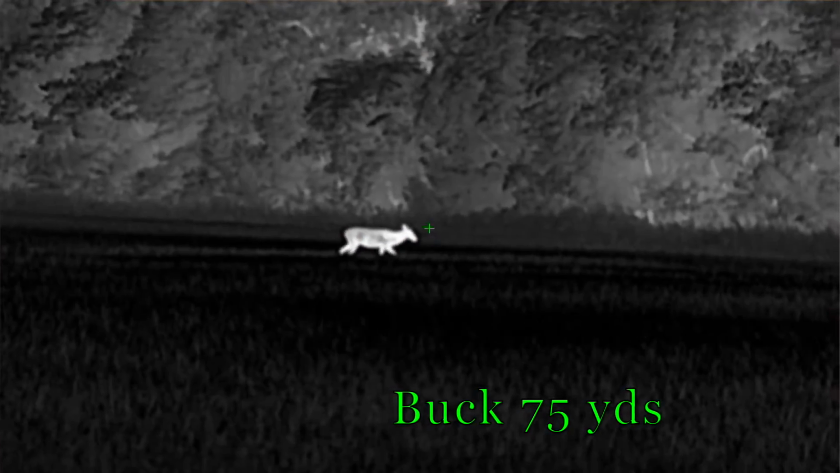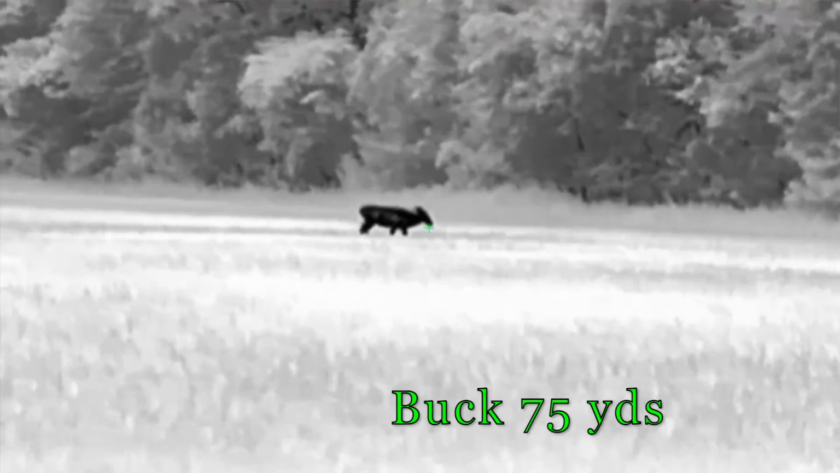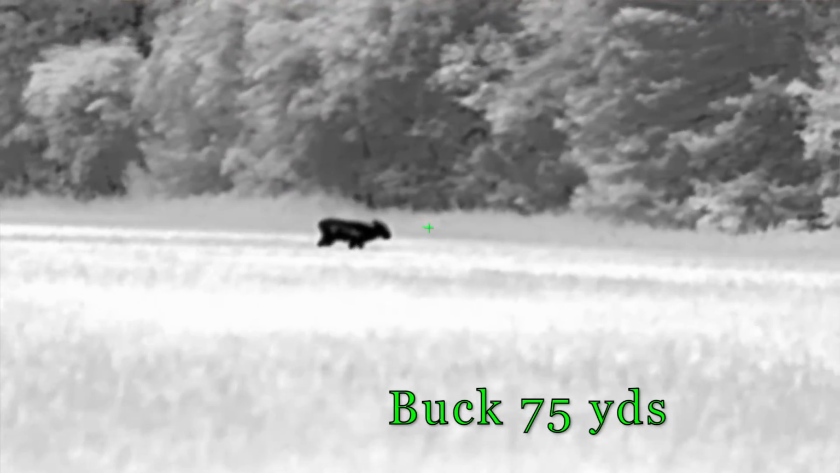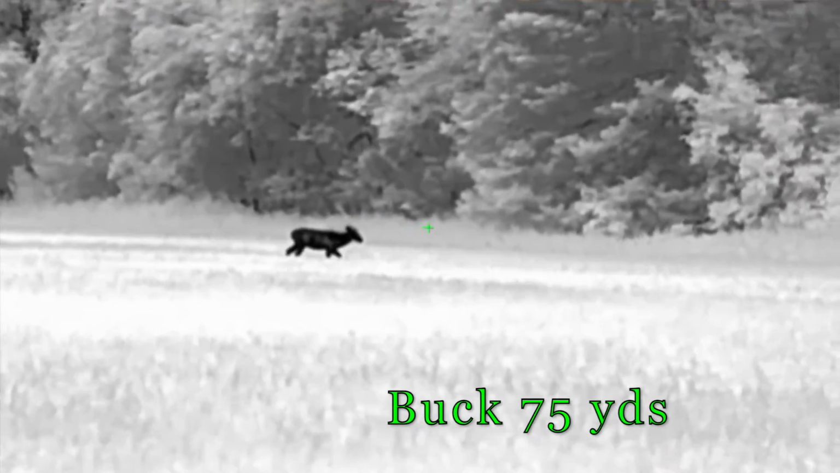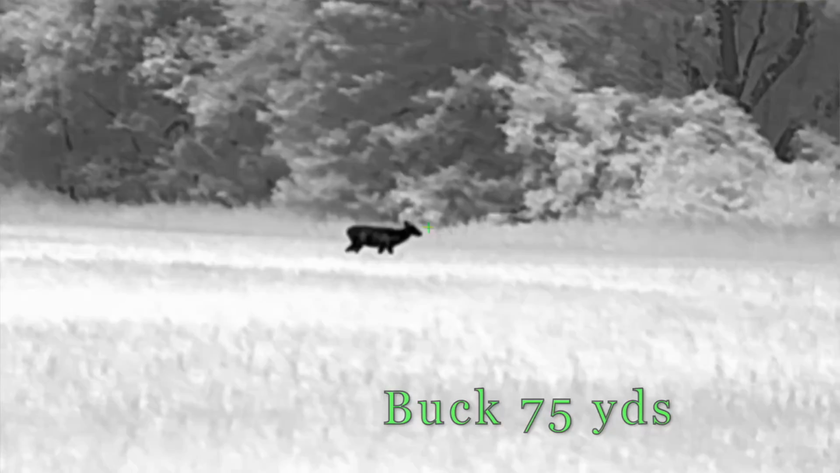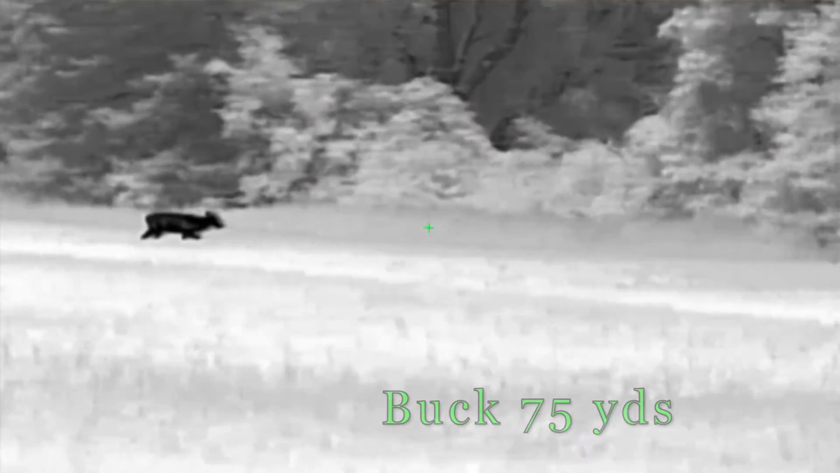I would even say there are some scopes that are more expensive than $6,000, and I think it would hold its own with those as well. So if you're looking at something that's $10,000 or $15,000, I would definitely take a look at this scope as well, because I think you'll be very impressed with the image quality you get at that $5,500 mark.